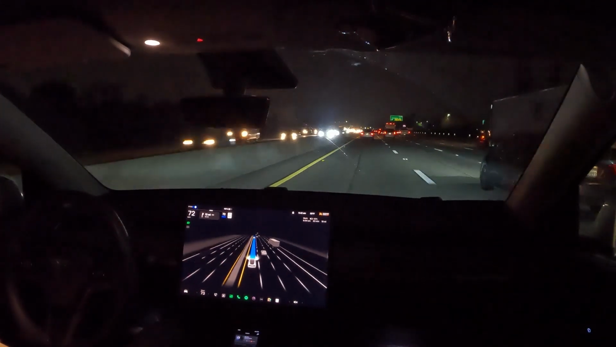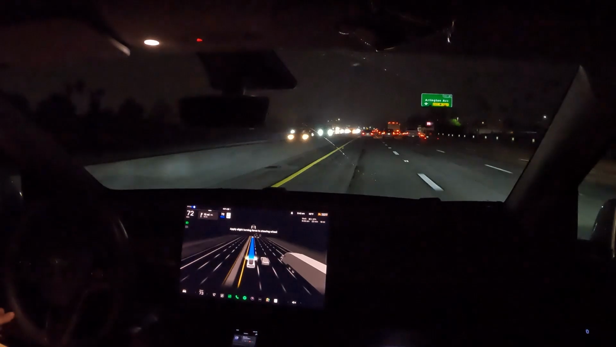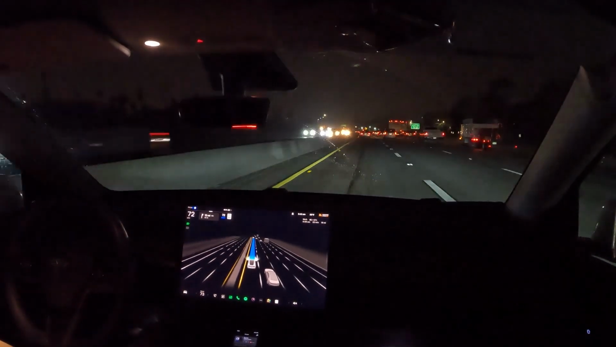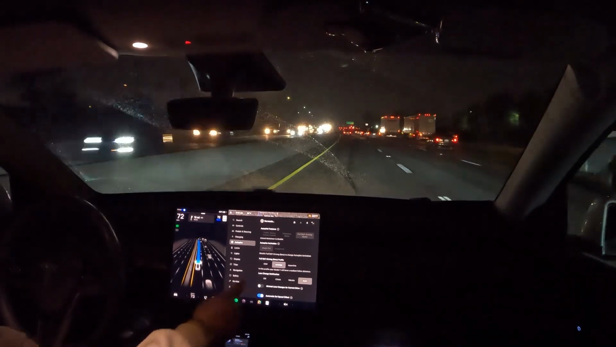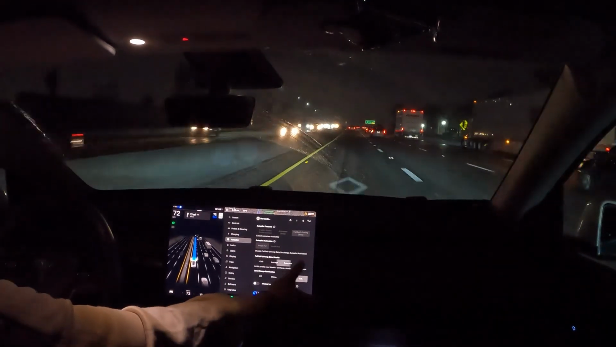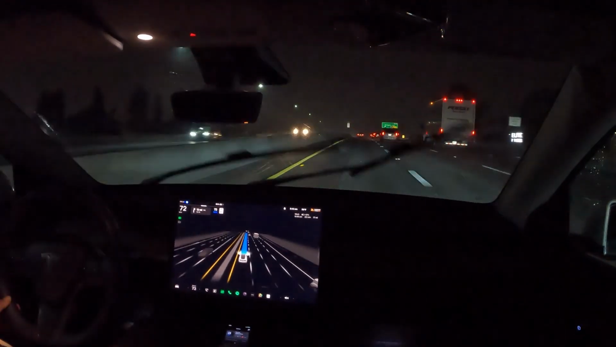And yeah, it's keeping up with the flow of traffic. We're going about 72 miles per hour. I also want to show you guys that I am doing full self-driving average. I'm actually going to change it to assertive, and we'll have that on for the rest of the trip.